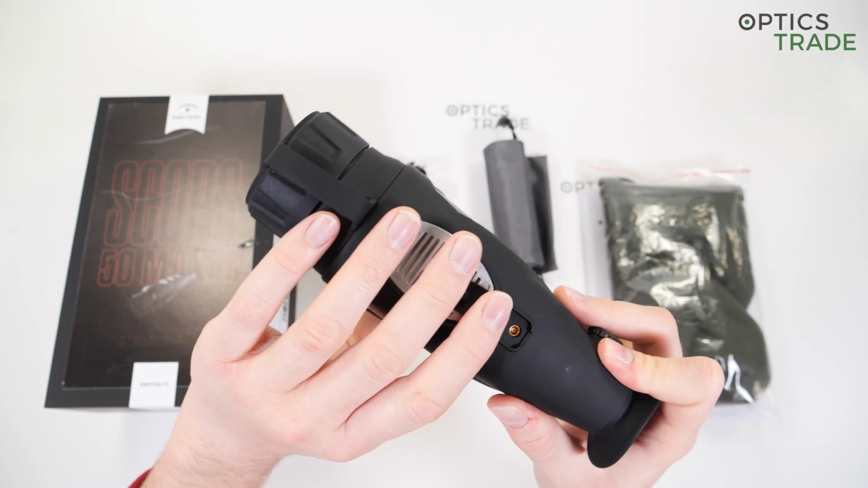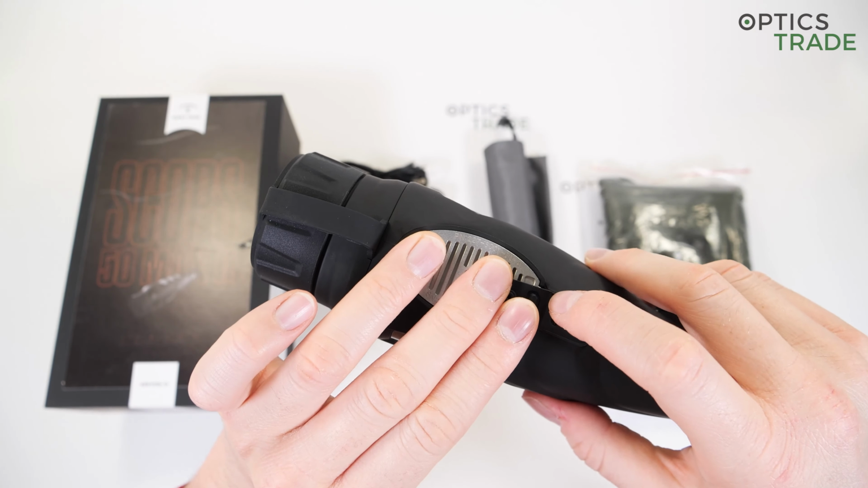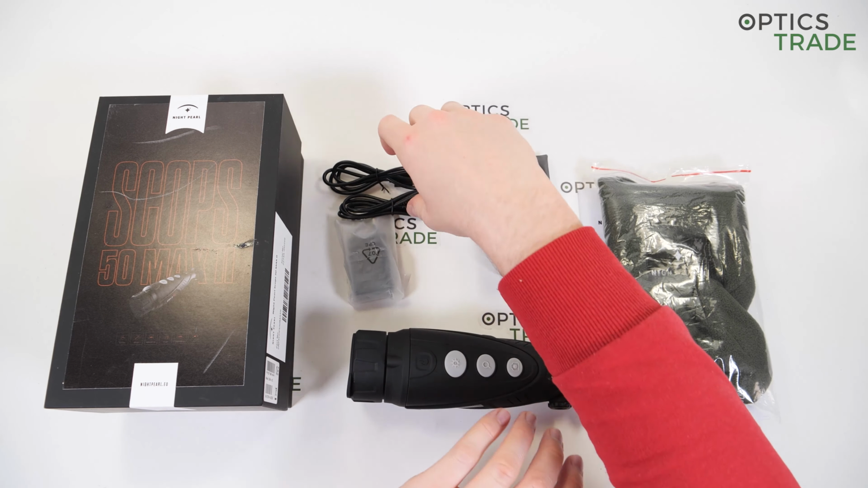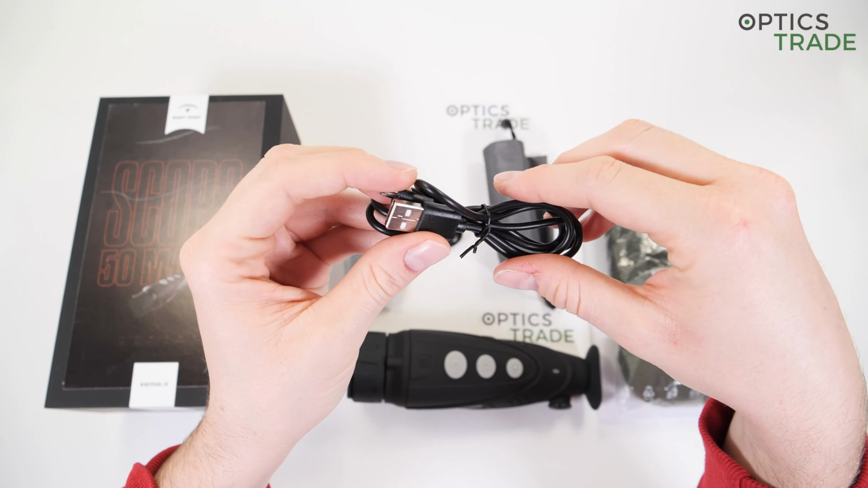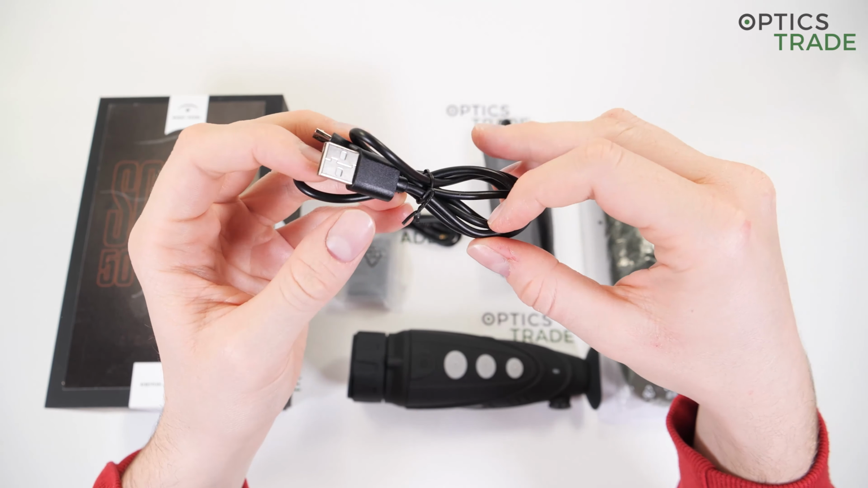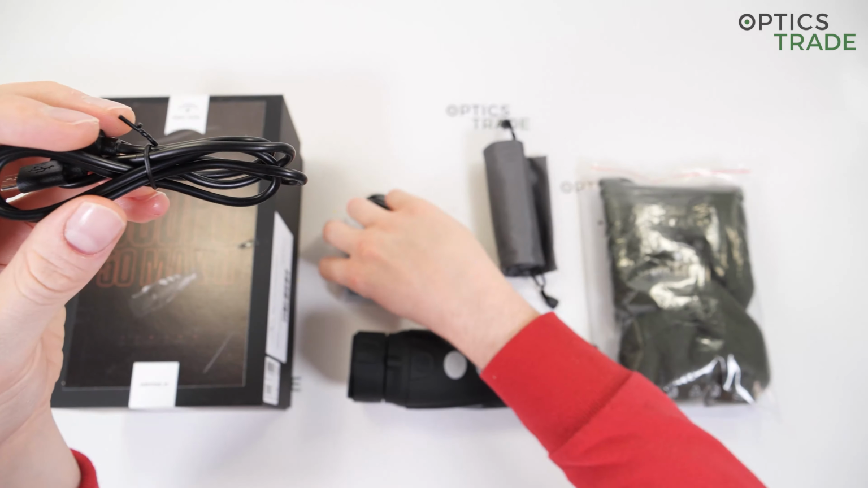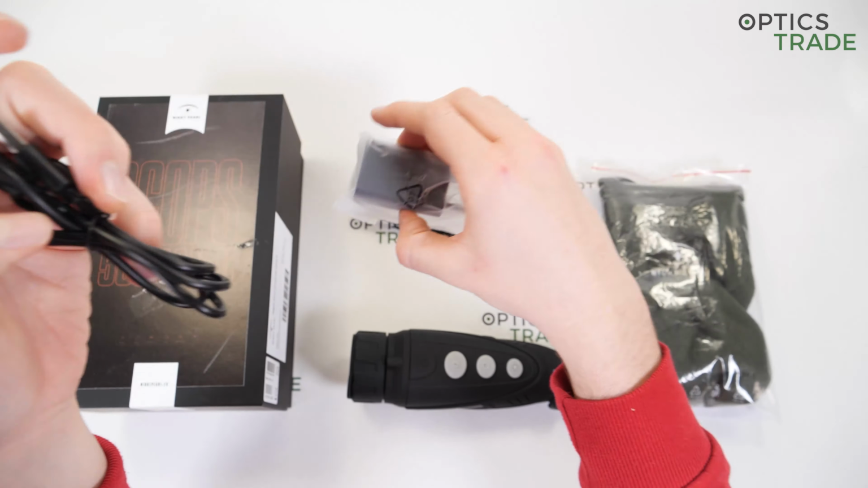Next to the heatsink we have 2 ports. One of them is a micro USB port for the purposes of charging and exporting data. Here we have a micro USB adapter which is included in the box. You can connect it to an external power source such as a power bank, a computer, or the power adapter that is enclosed when you purchase the device.